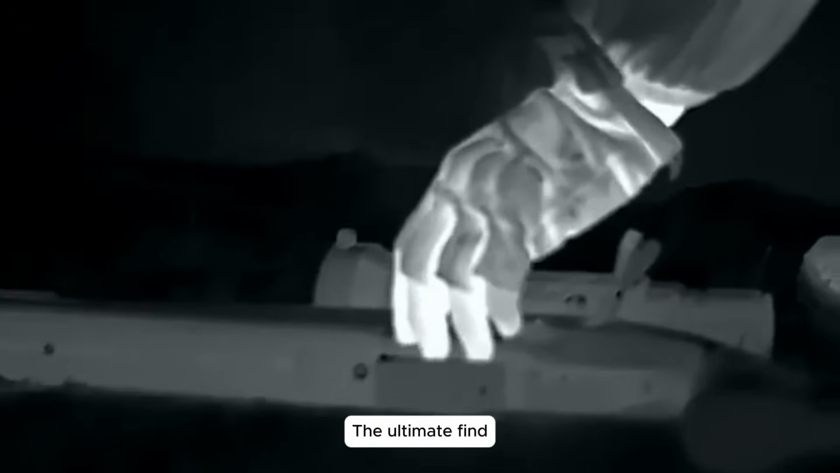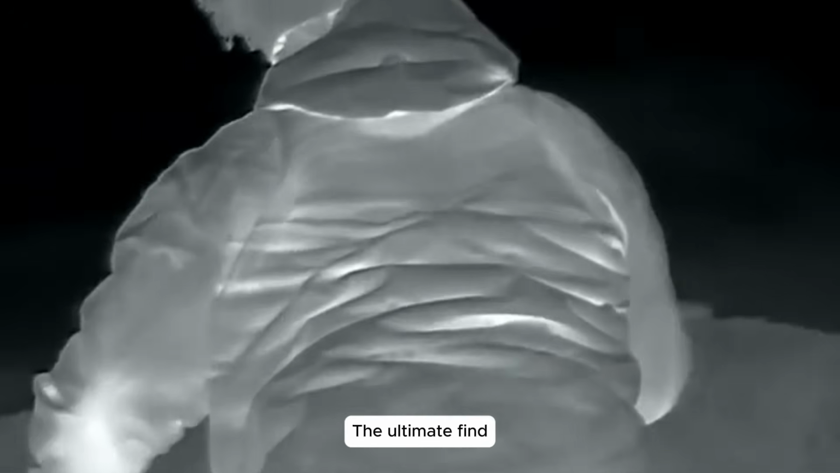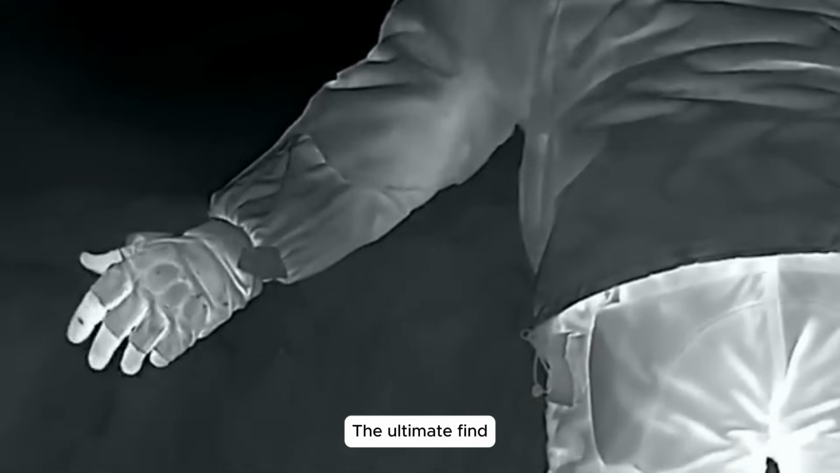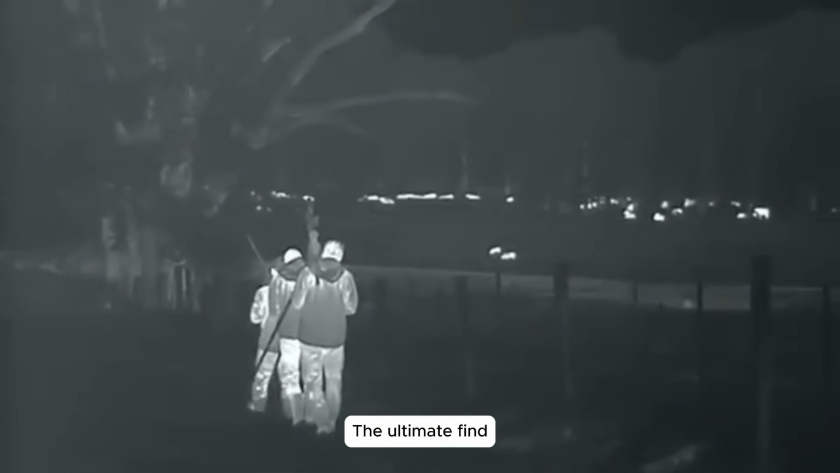Vantage point takedown. From a mountain peak, I surveyed the terrain below, guided by the hound's relentless barks. Their signals led me to a boar. My rifle locked on, and a loud shot rang out. This one was stubborn, requiring multiple rounds, but our persistence brought it down, safeguarding our crops.